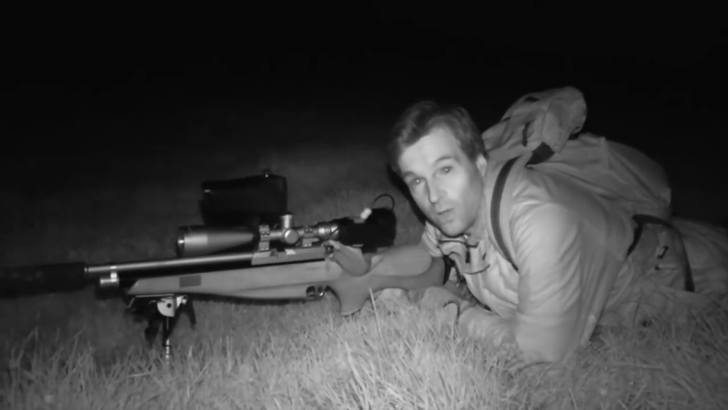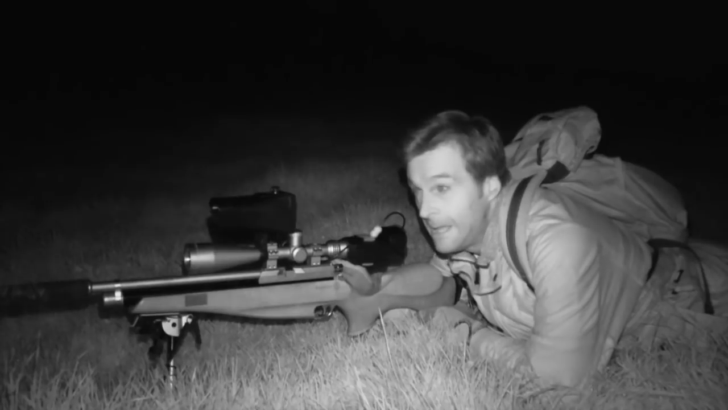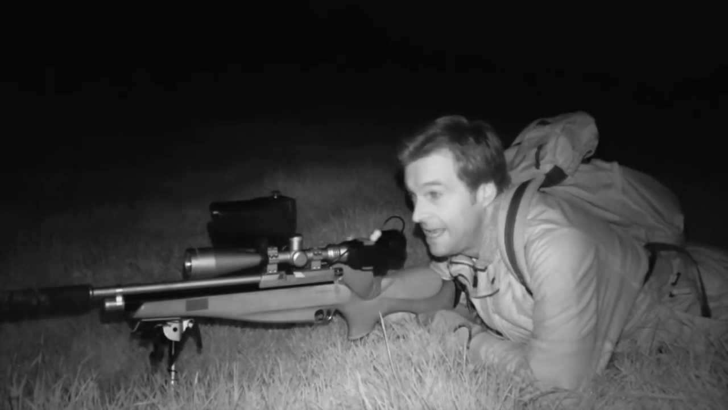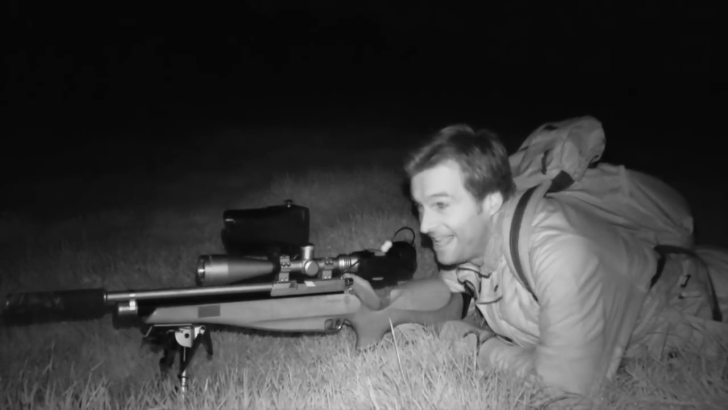I decided not to try and stalk him much closer with that one. It was a bit of a further shot, about 60 metres, so I gave it a bit of holdover. Now it's about as far as I want to push the range, even with this gun and the fact it's fairly windless down in this gully. I don't want to take chancy shots, and it looked like I got that one dead right. It really was lights out. Let's go get it.